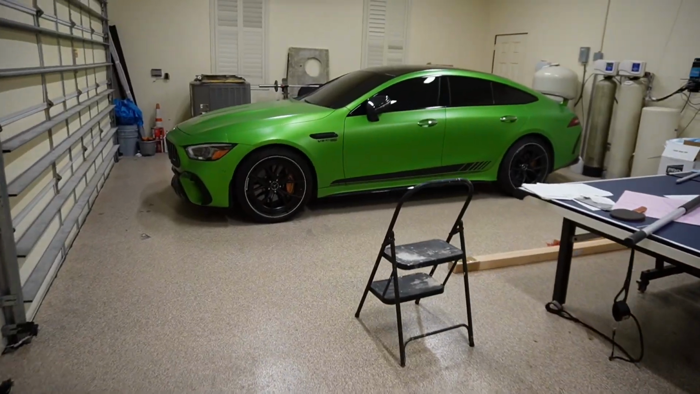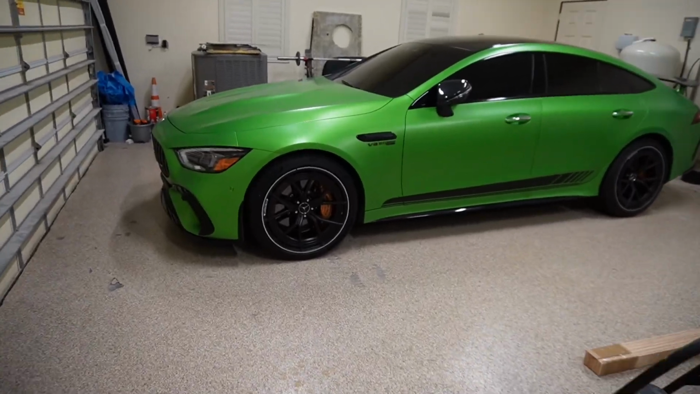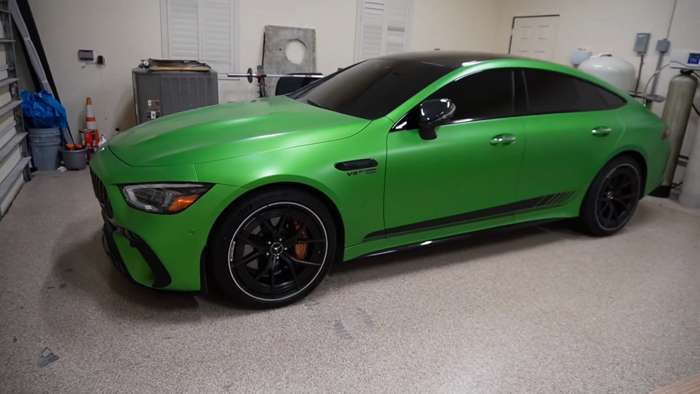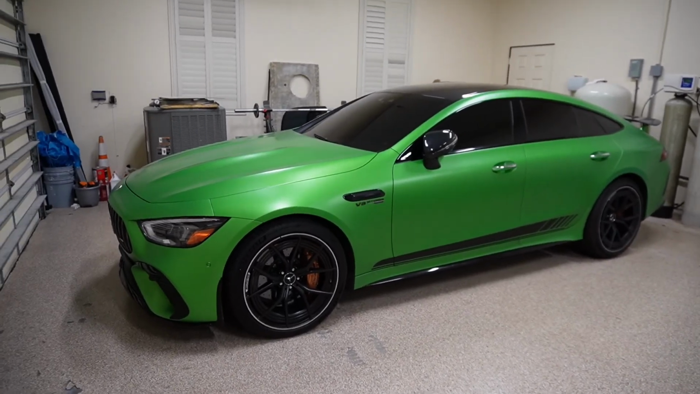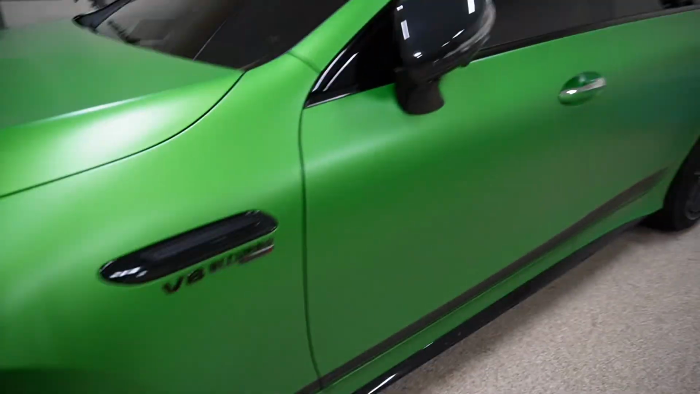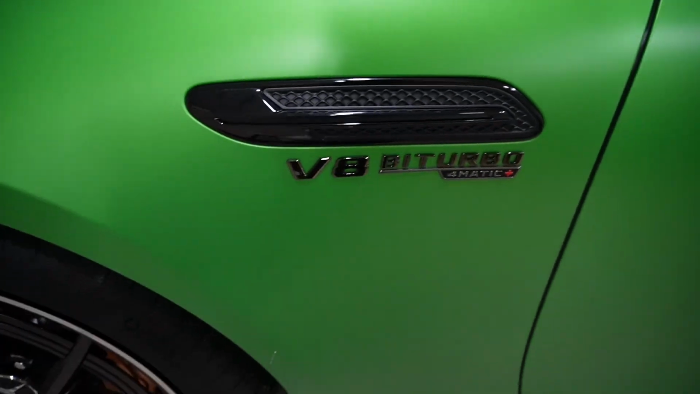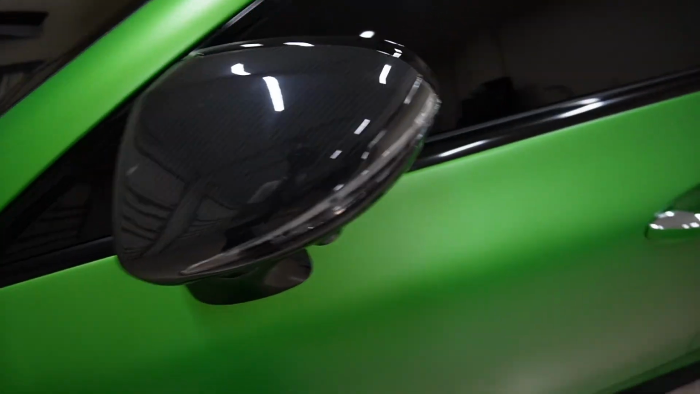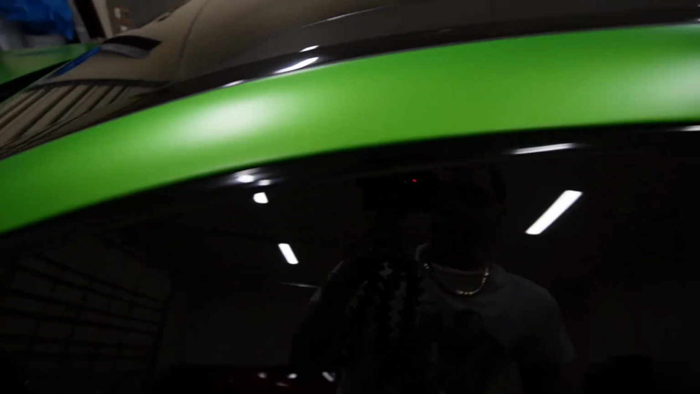But we got the AMG right here because it's like a nighttime type of vibe with the special green color. If y'all don't know, some special AMGs come with the green. This is a special edition one. This is not a wrap. Everything just crazy. We got the V8 biturbo. This is not no 53, none of that. We got the carbon fiber on the mirror caps. We got the carbon fiber on the roof.